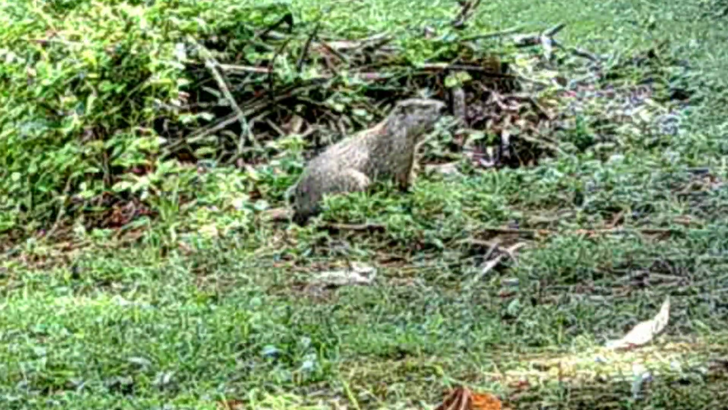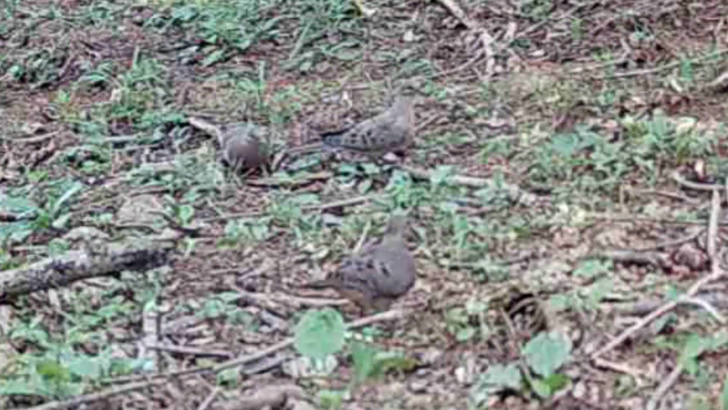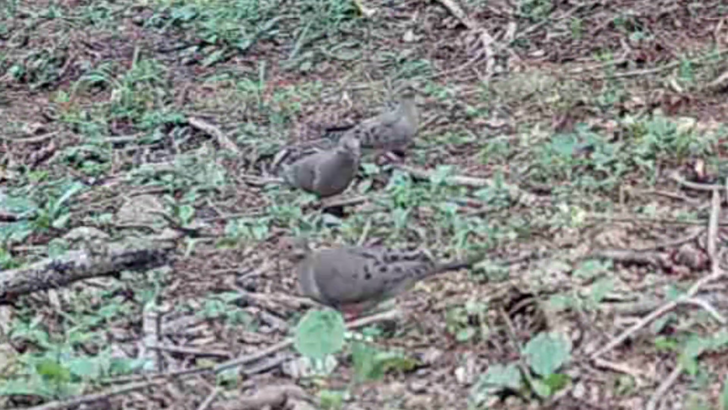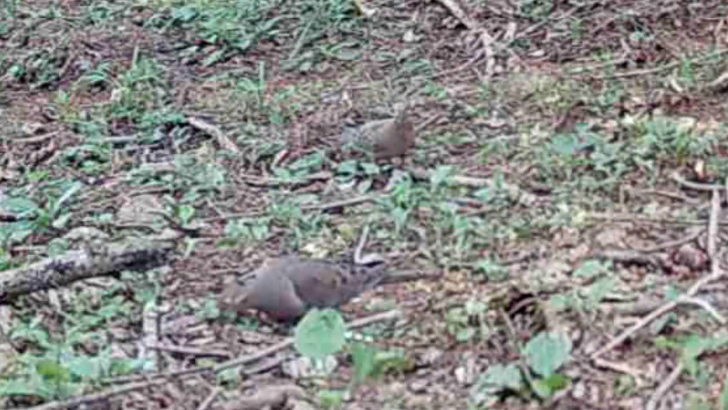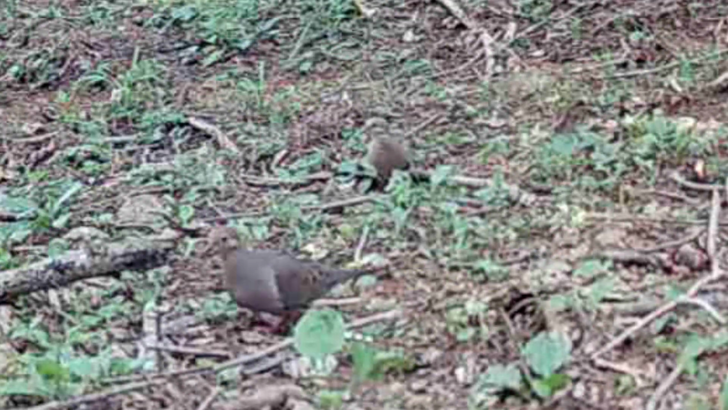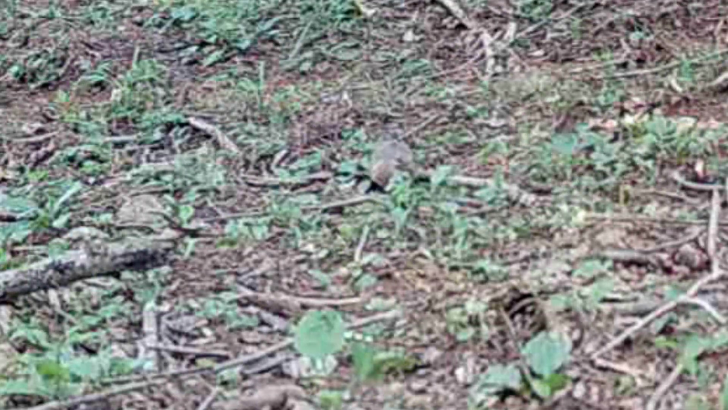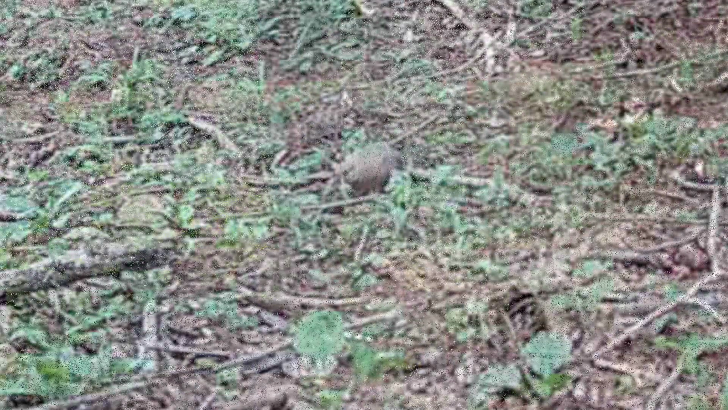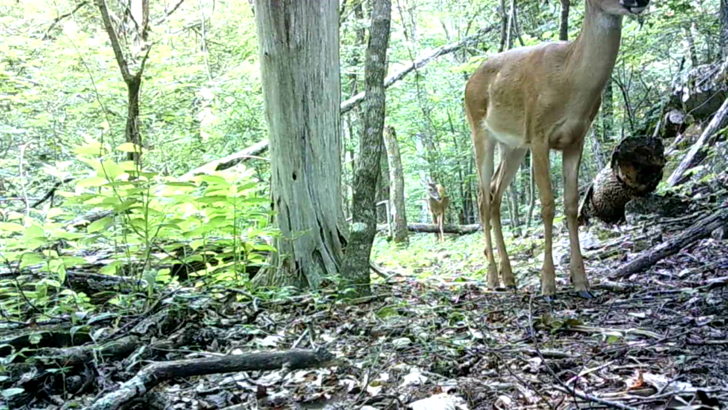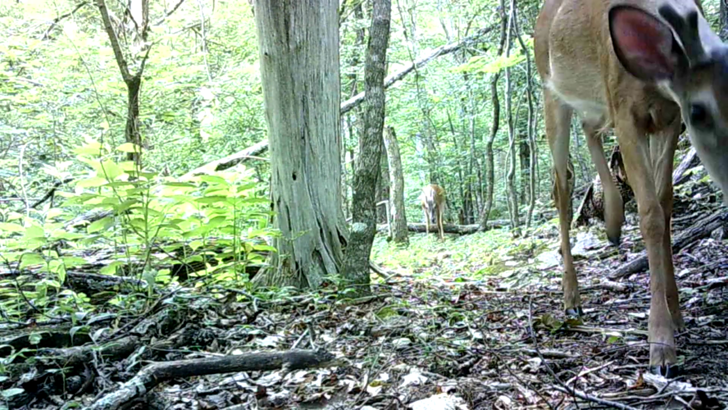And down in the cedars, well, that ain't Dirty Dan. That's one of his kin. Notice the groundhog hole down in there. Down in the cedars, little covey of doves down here. They like these seeds out of these cedars, and the bugs too. And up on the ridge, deer moving down the trail. Those young bucks.